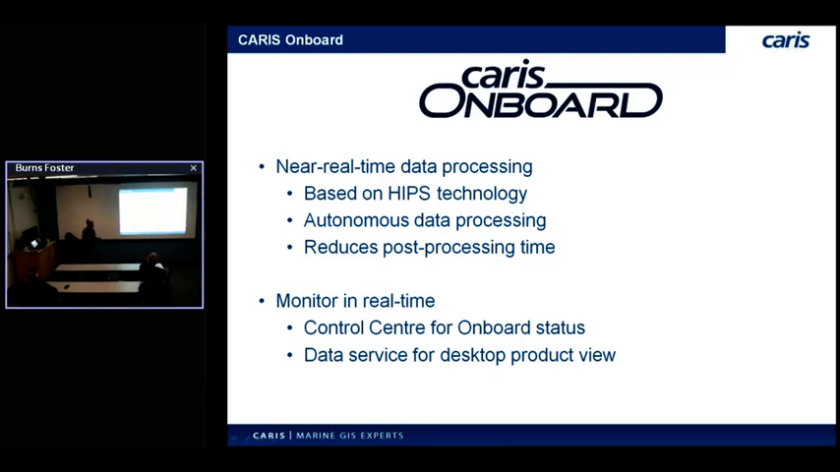CARIS Onboard. Some of you may have heard about it. It was released back in the fall, 1.0 release. At a conceptual level, it's effectively a headless HIPS. So we have the core technology from CARIS, HIPS and SIPS, all of our format support, all of our gridding tools, our correction abilities, so sound velocity, tides, all that technology. We took off the interface from it and made it completely headless. And then we wrapped it in an autonomous service that just sits there and sends commands to this HIPS bot, if you will. So that's where the autonomous data processing side comes in.